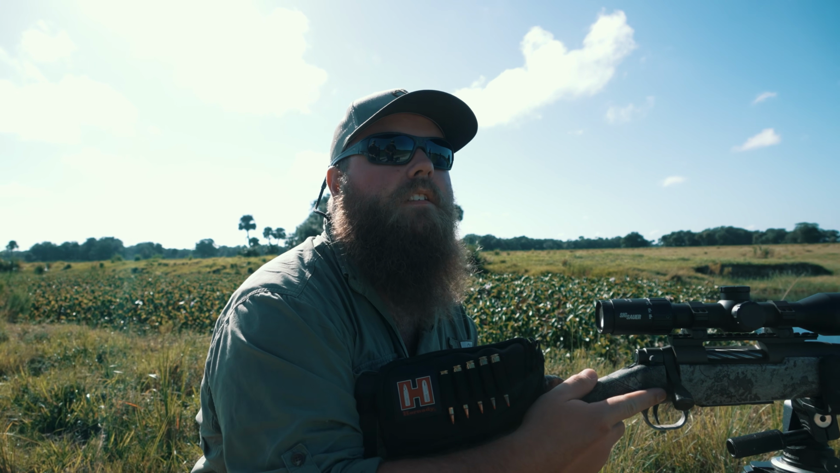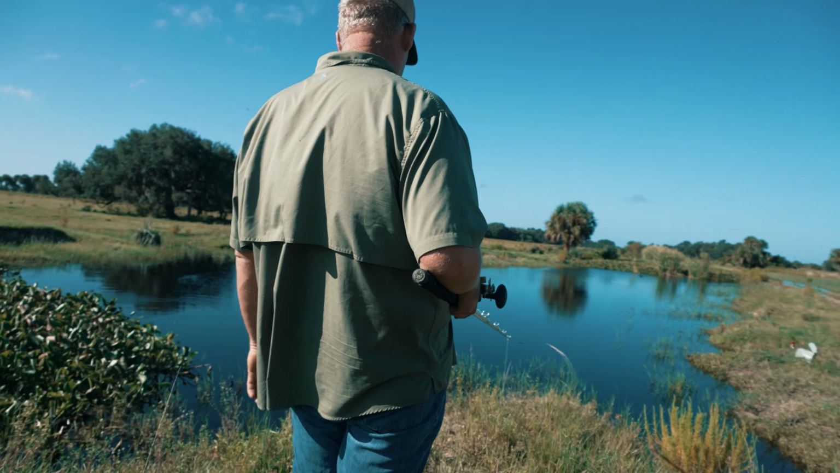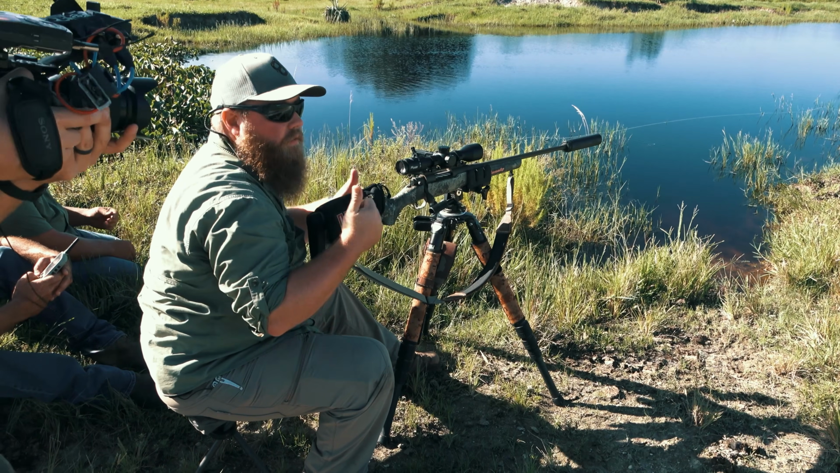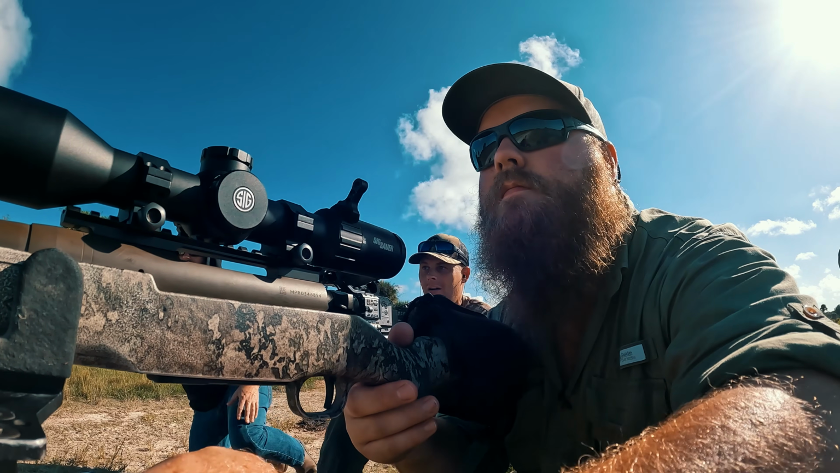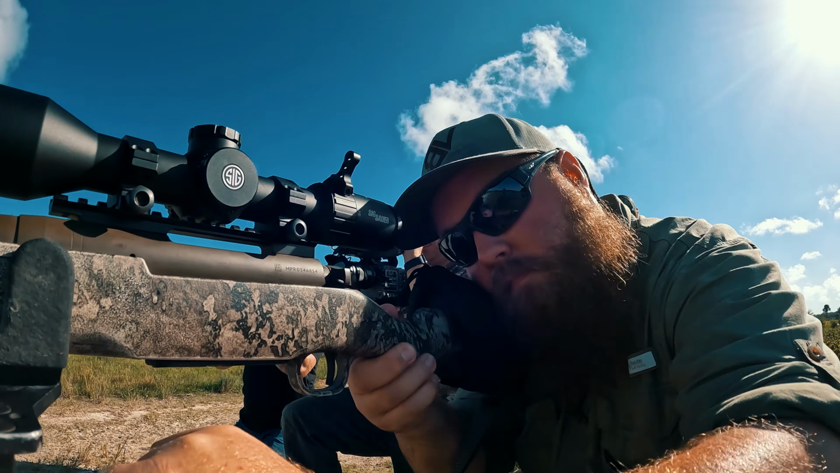The cows usually mess up our coyote stands. They ain't gonna mess up the gator hunt now. There's a gator coming on the other side.